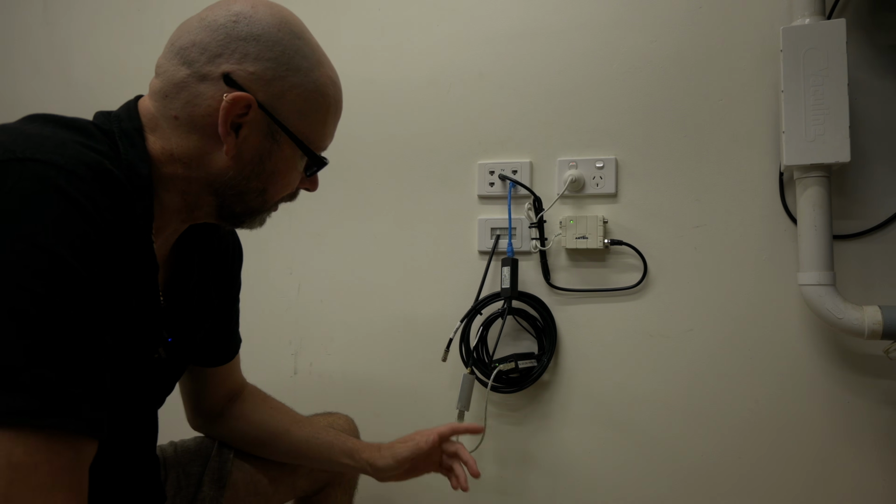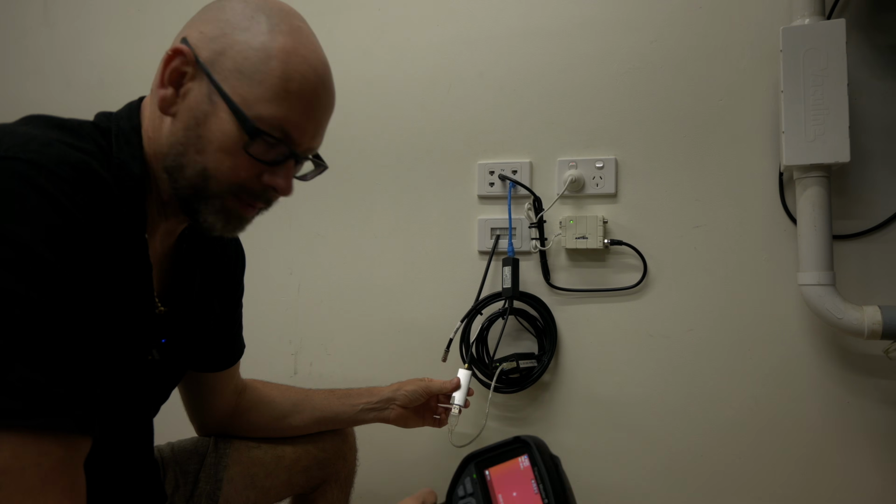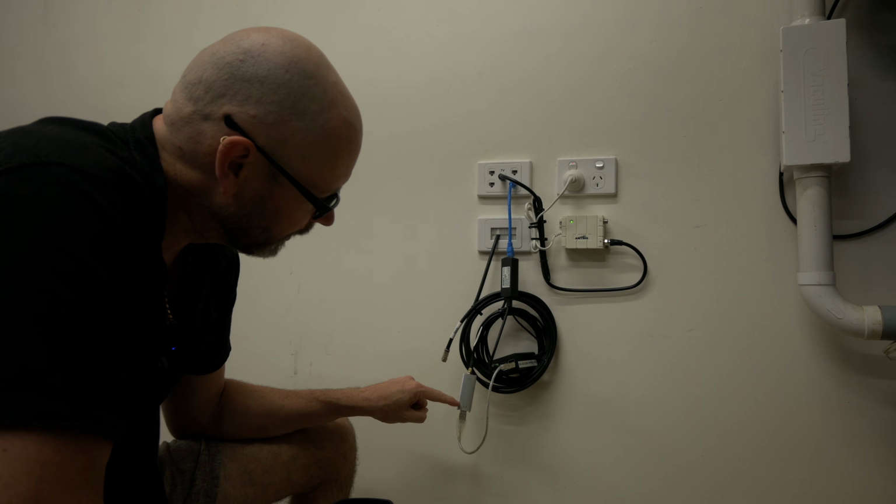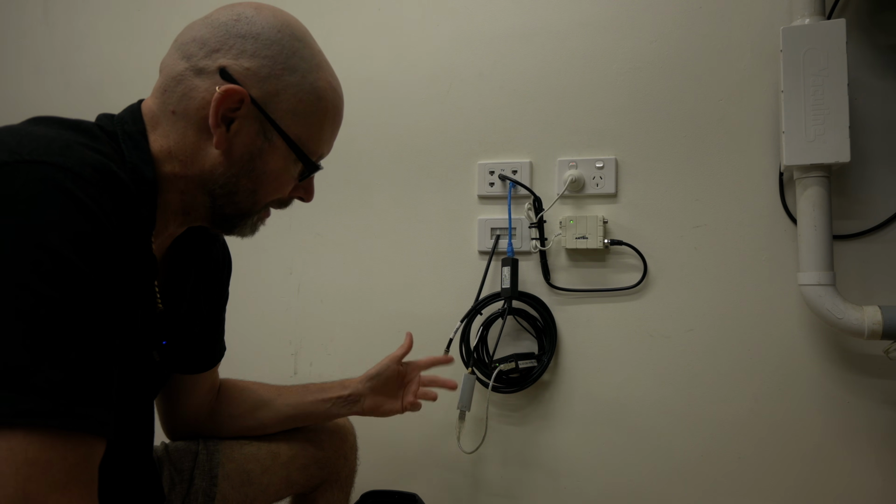Okay, I'm in the garage where I've got this RTL-SDR dongle, which you probably know gets very hot. So this is hot to touch, and on it there's a little sticker, just a date sticker that was manufactured.